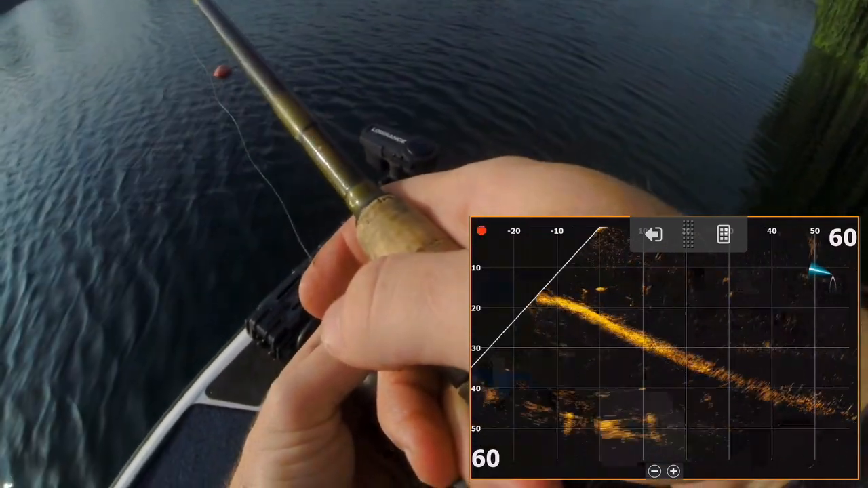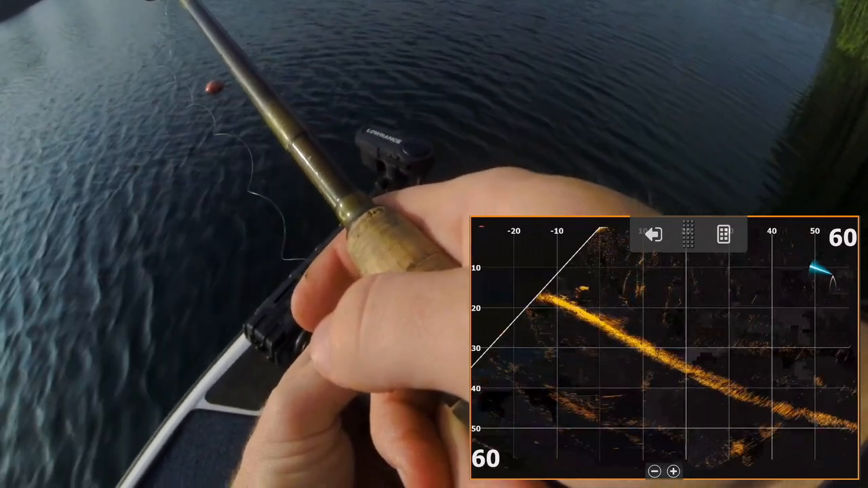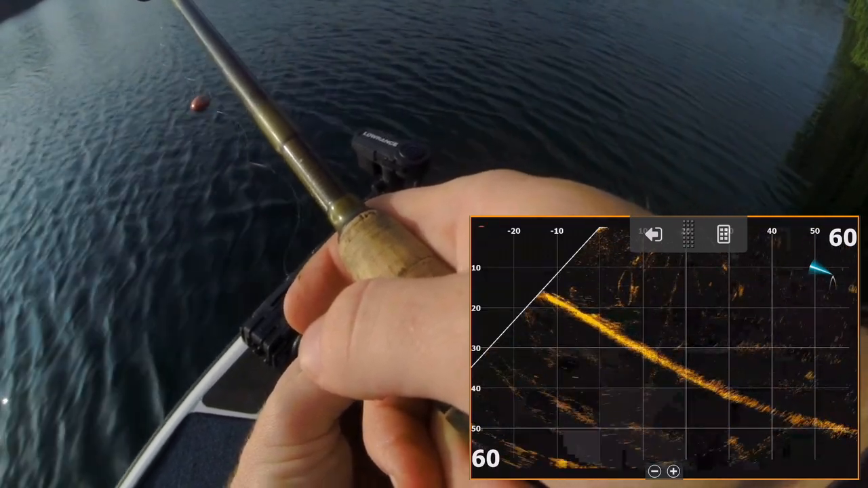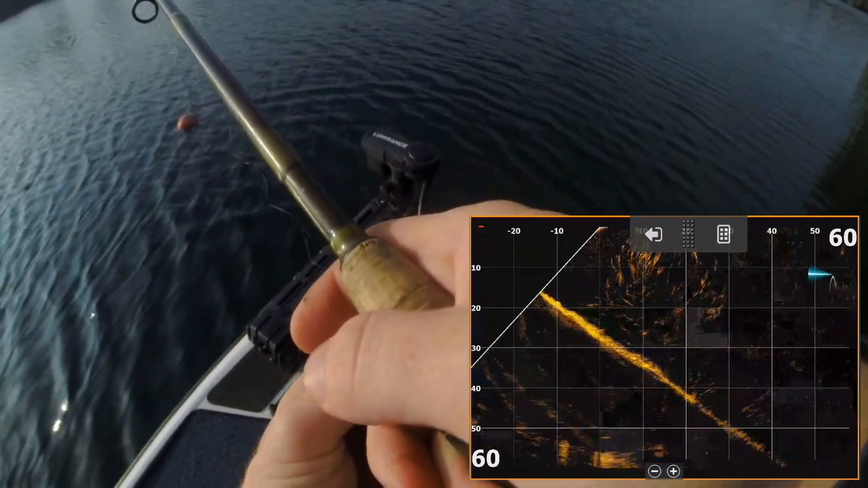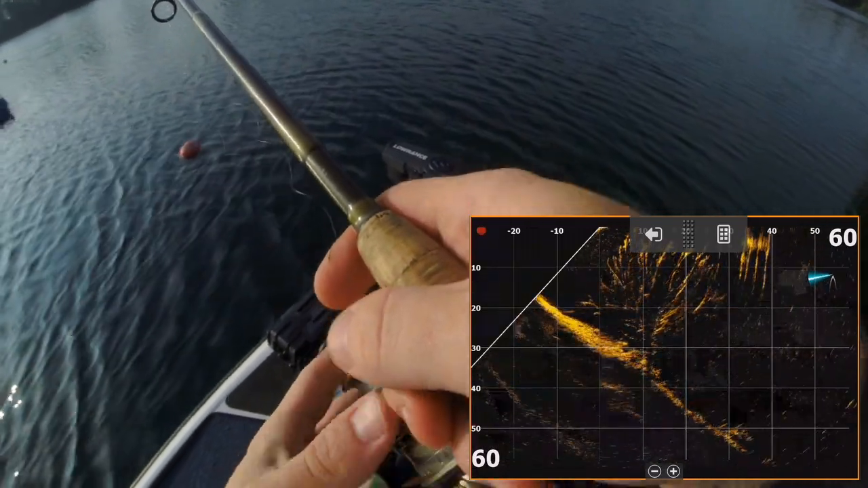You can see my drop shot coming down at 10 to 15 foot away, and there's a fish moving directly underneath the boat. As I'm turning my trolling motor a little bit more left, I'm getting that entire tree into the shot. There we go. So I'm turning and I'm seeing those individual branches.